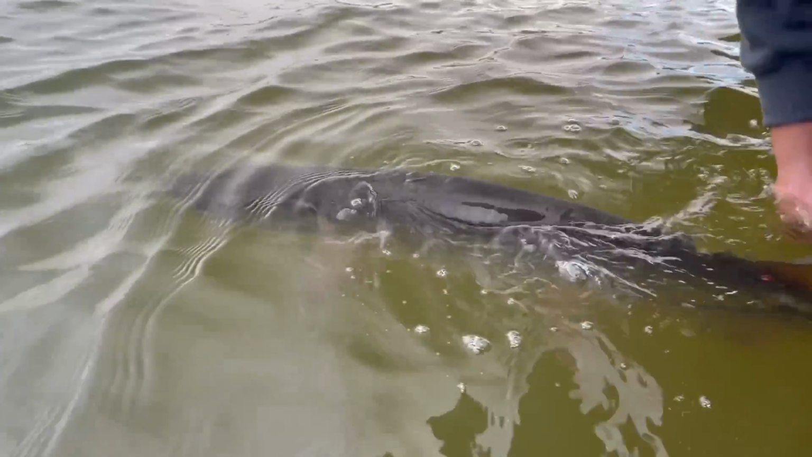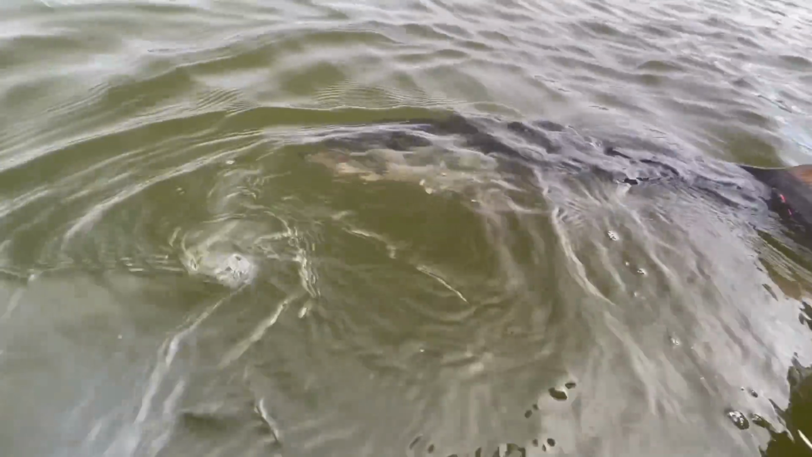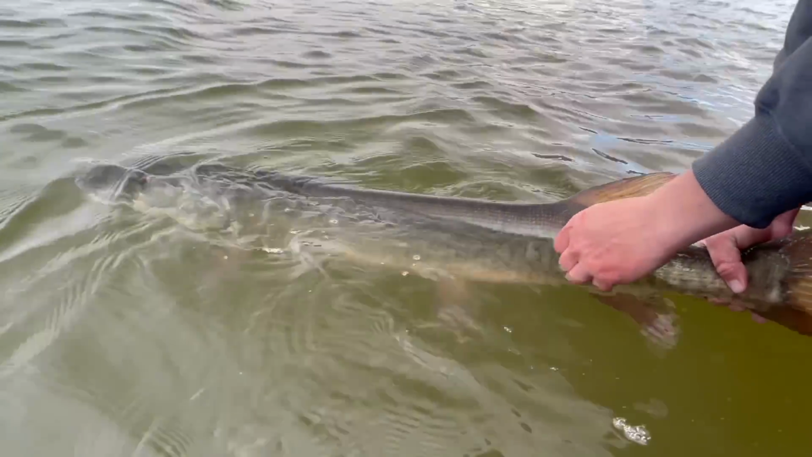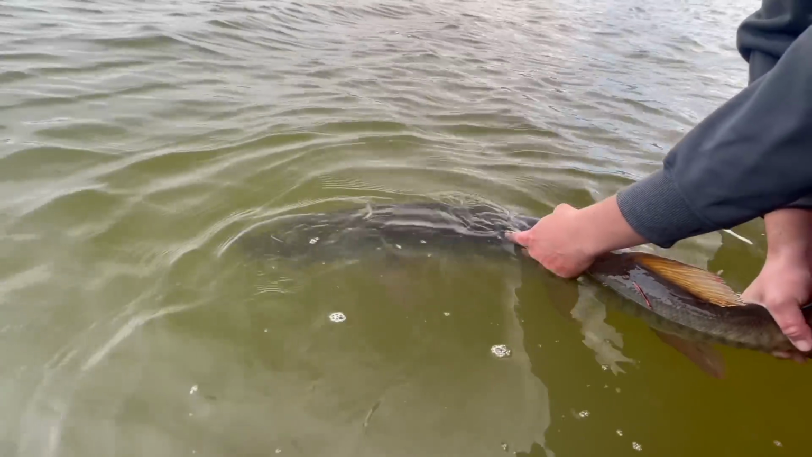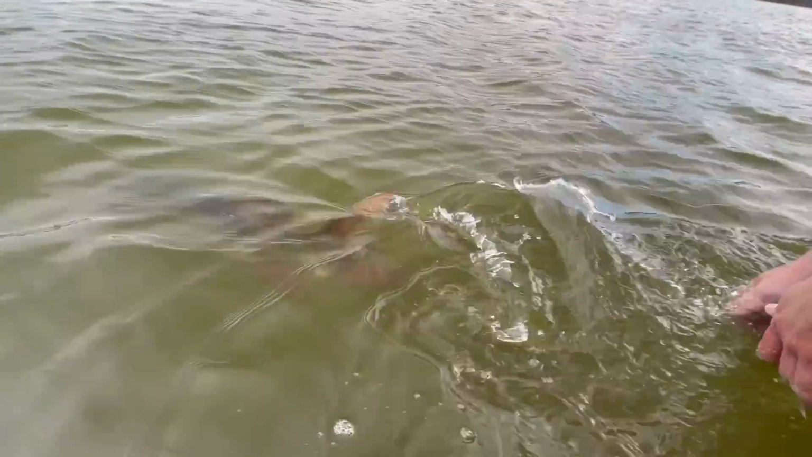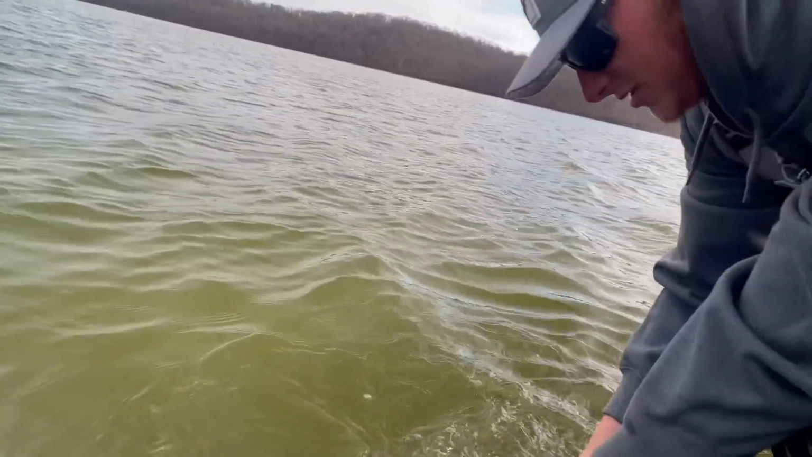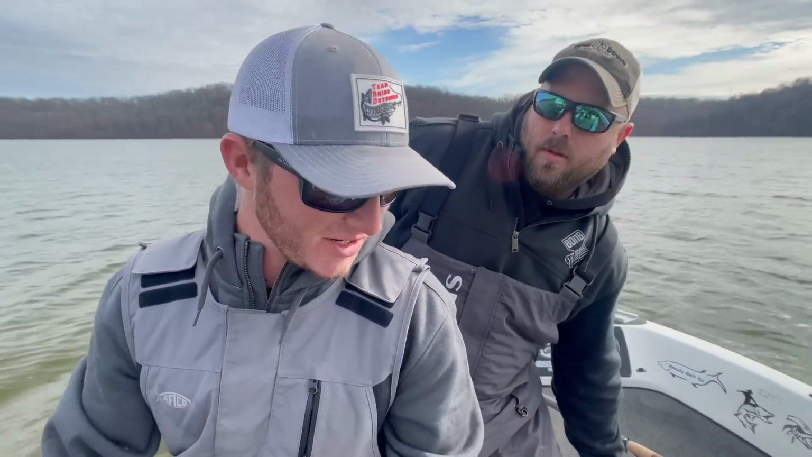Turn her up this way. Tag in her. Sweet. There she goes. Nice work, dude. Go back down to the shad ball. Eat some more shad for dinner.